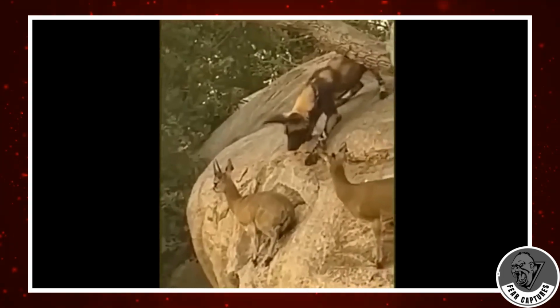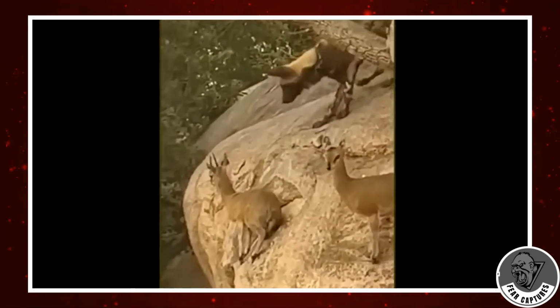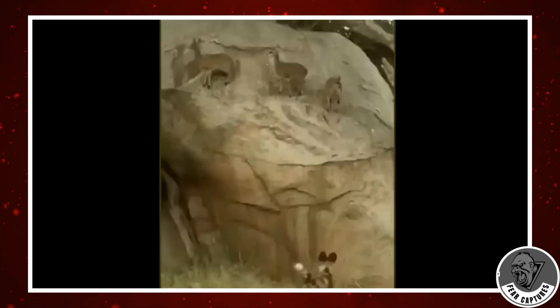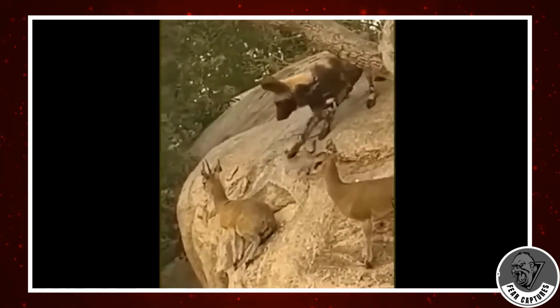While doing research for this video, I happened onto this clip. These goats have been literally trapped to the edge of a boulder by a pack of wild dogs, as you can see. I'm sorry. I have no idea what the goats' true names are, but they're really amazing. They are able to cling to the rock with their hooves, keeping them slightly out of the dog's path.